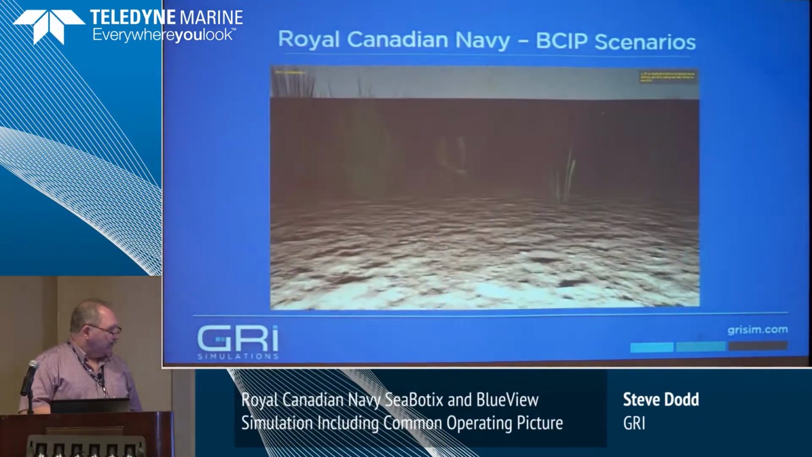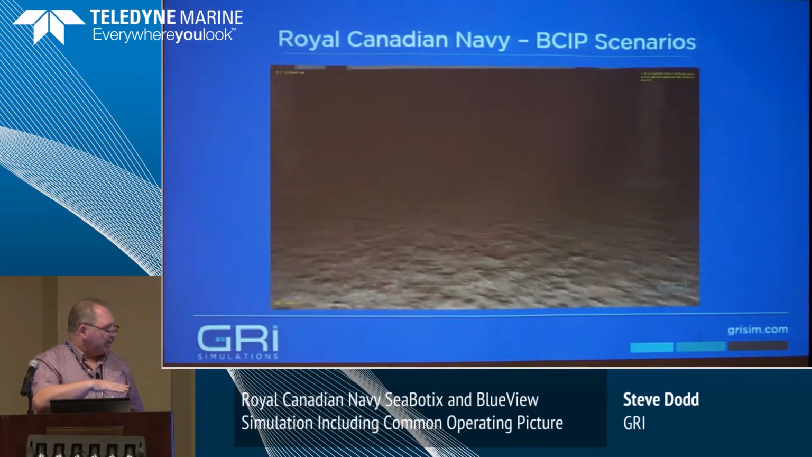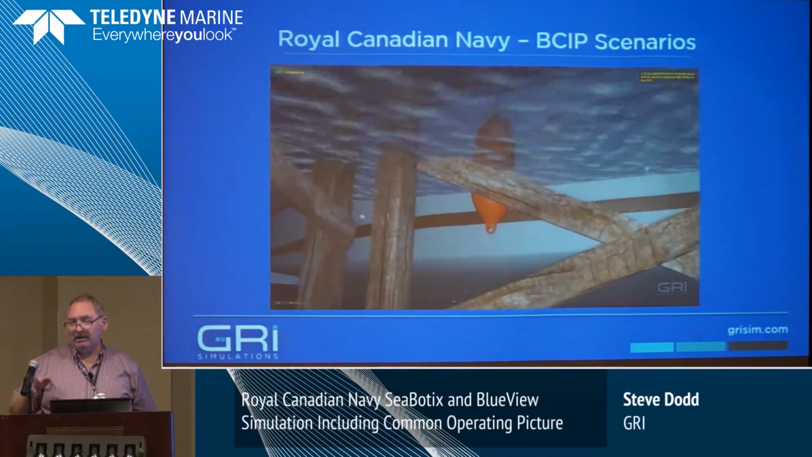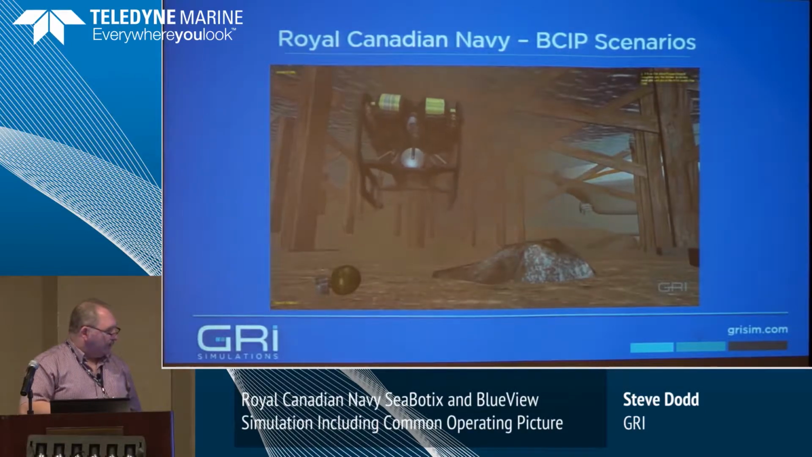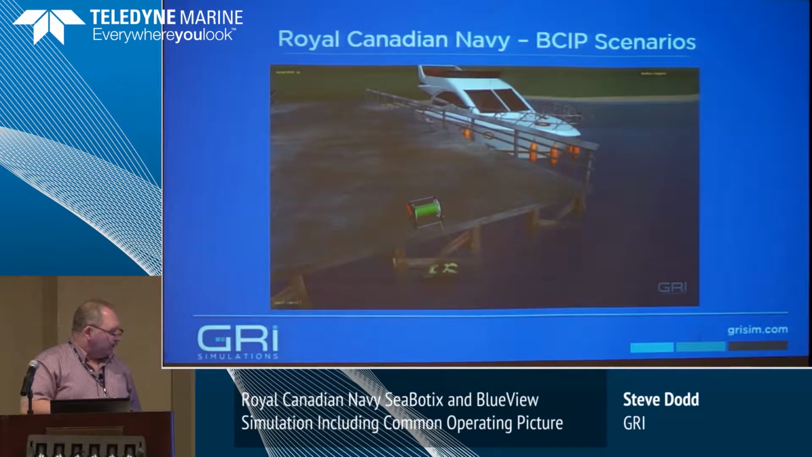So what we're seeing here in all this is actual simulator output. Anytime you can see the ROV, you're looking at the instructor's view. So this is the instructor's view. Anytime you would also see any objects, it would tend to be